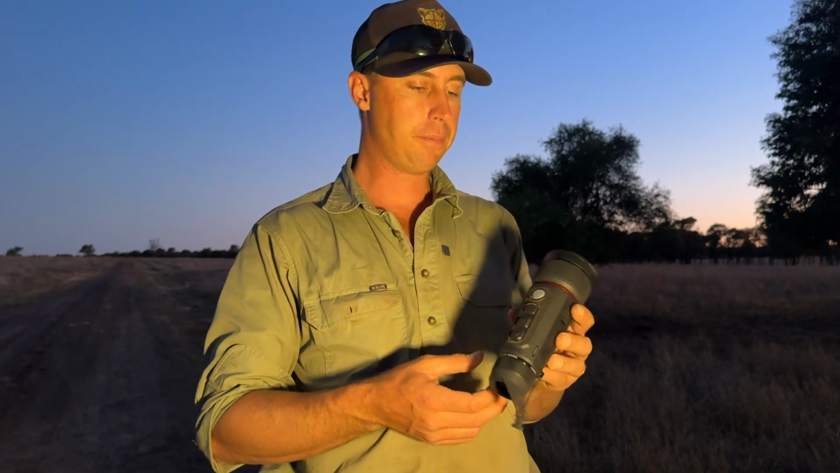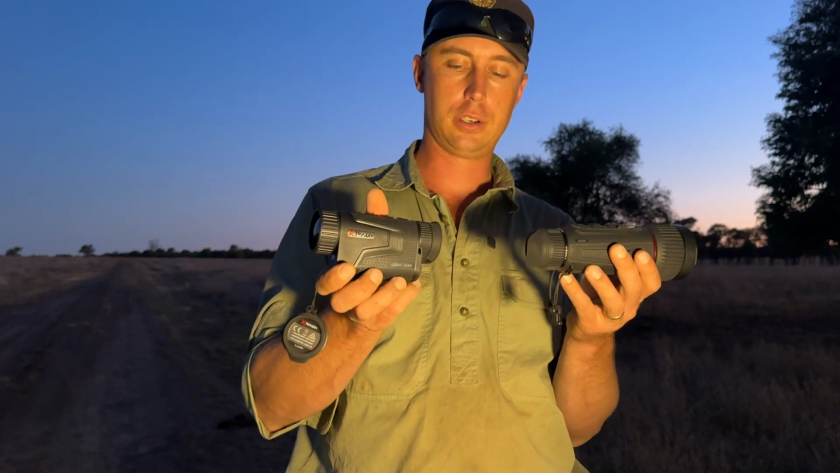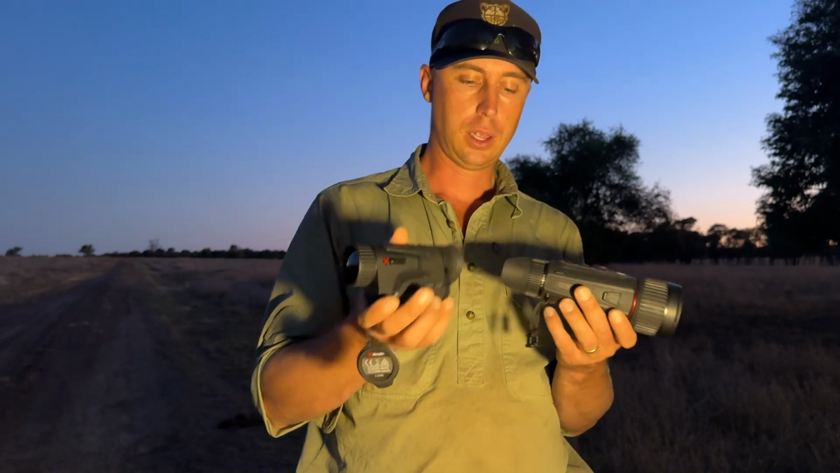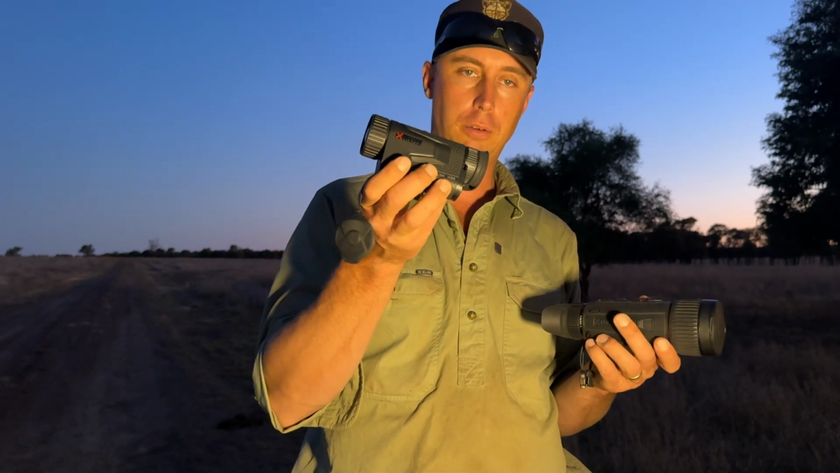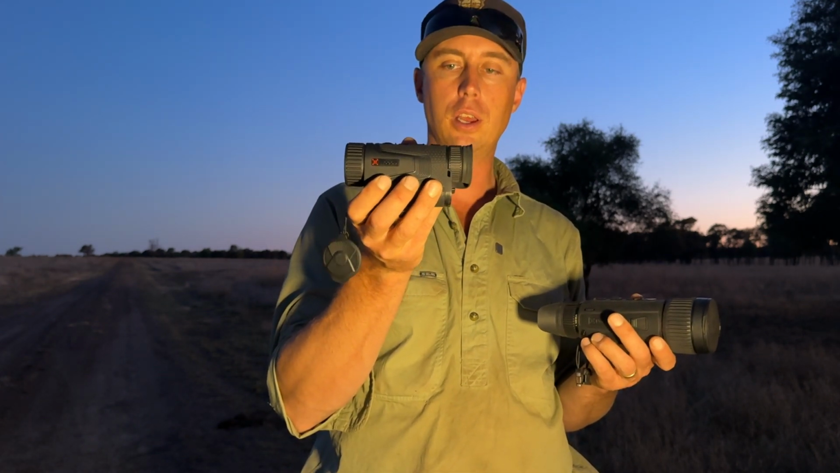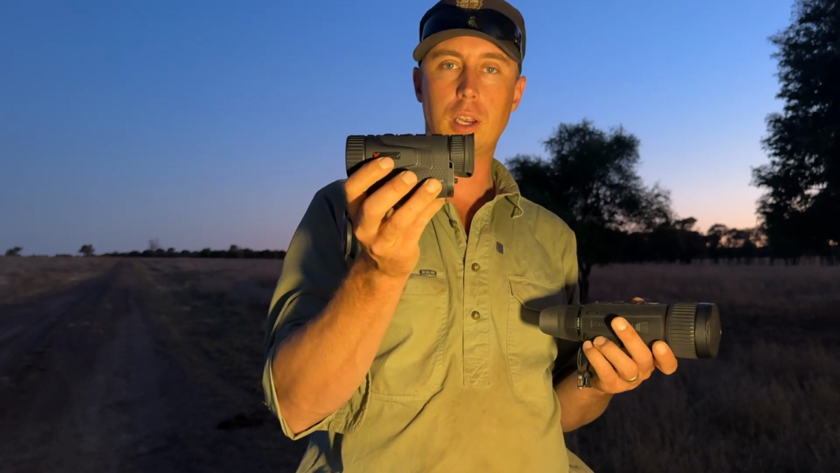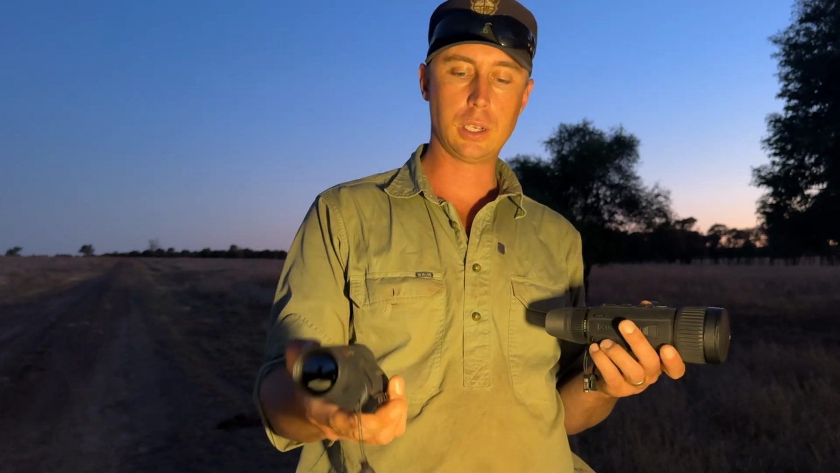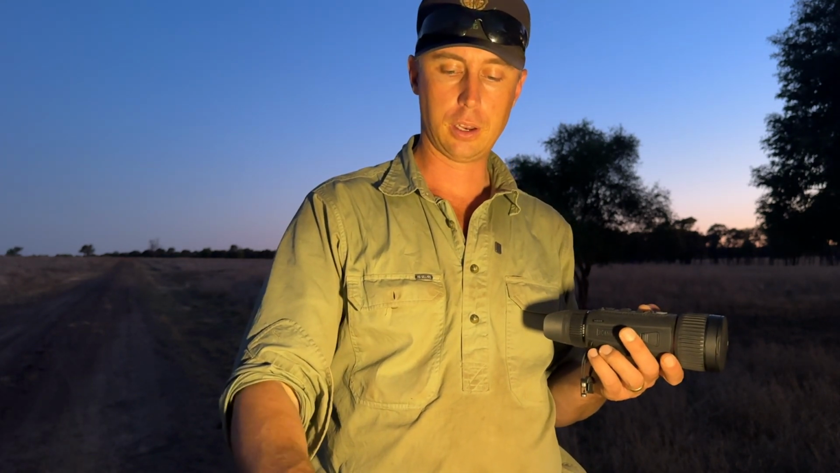But for me personally, these two have been my go-to units since I got them. They are very nice to use. This one very compact with a really nice wider field of view, so it's my go-to when I am doing shorter, like closer work, especially in mobs of pigs up close when I'm getting up to within 50 metres. That one is really good.